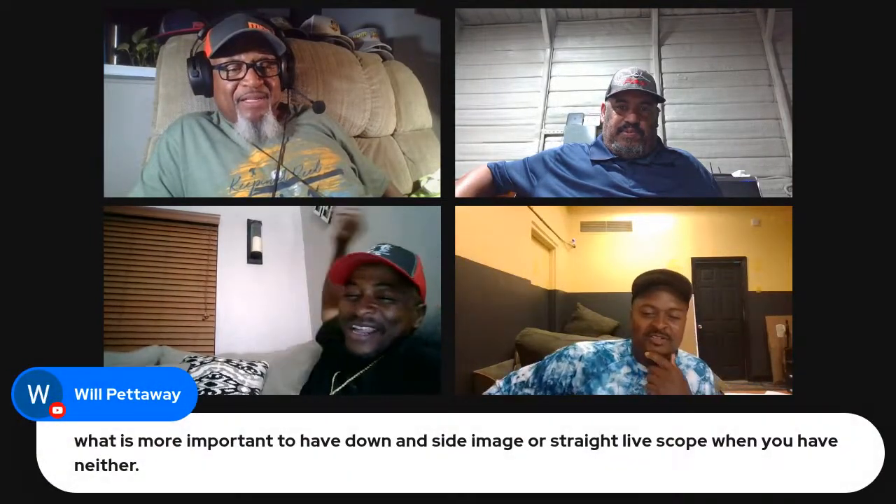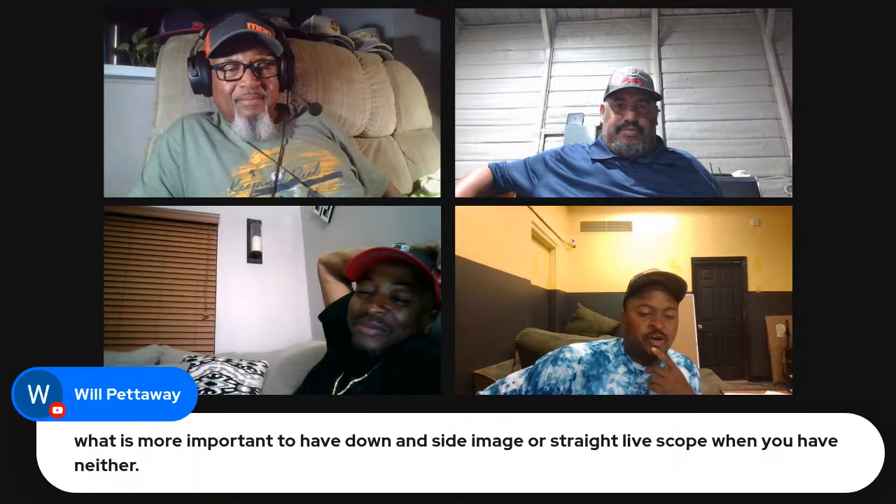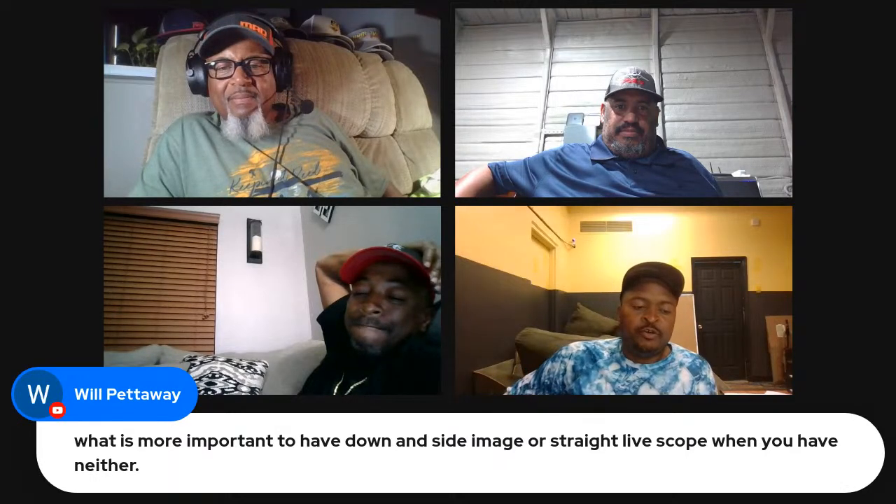Petaway says, what is more important to have, down and side imaging or straight live scope, when you have neither? Straight live scope. Nah, I'm gonna go with the down and side imaging. You know why I say that? Because unless you just fishing on your lake that you know, you need a unit in the back just for maps, so it's probably gonna have down and side imaging on it. You feel what I'm saying? Correct. Yeah, that's why I say that. I think he's talking about up front.